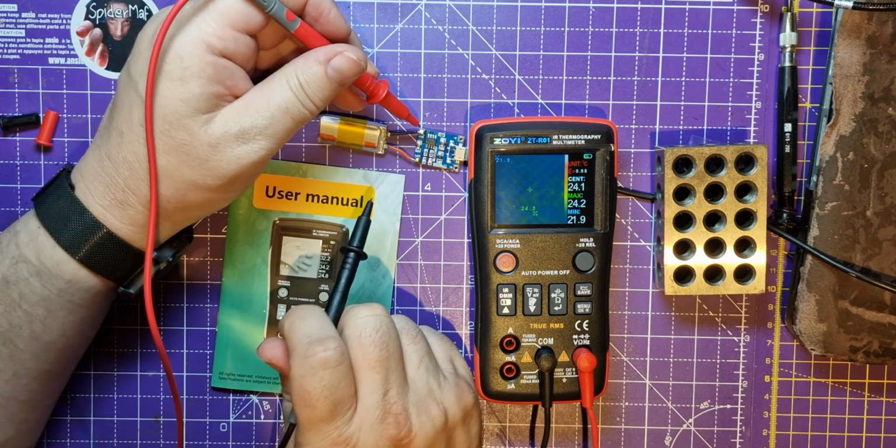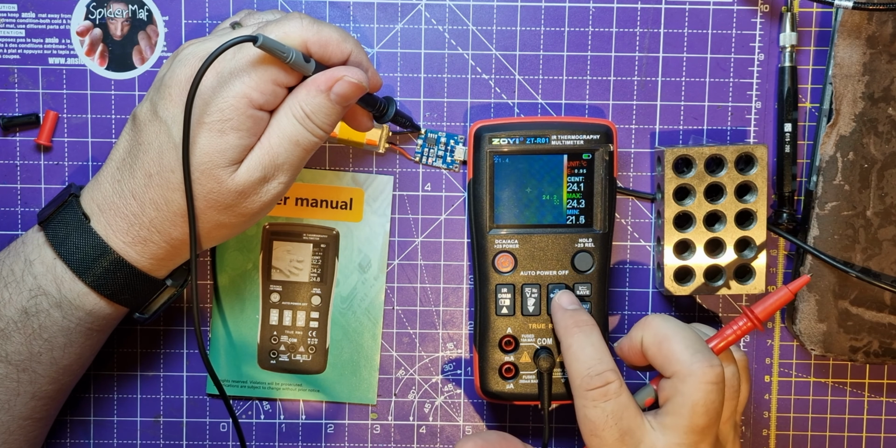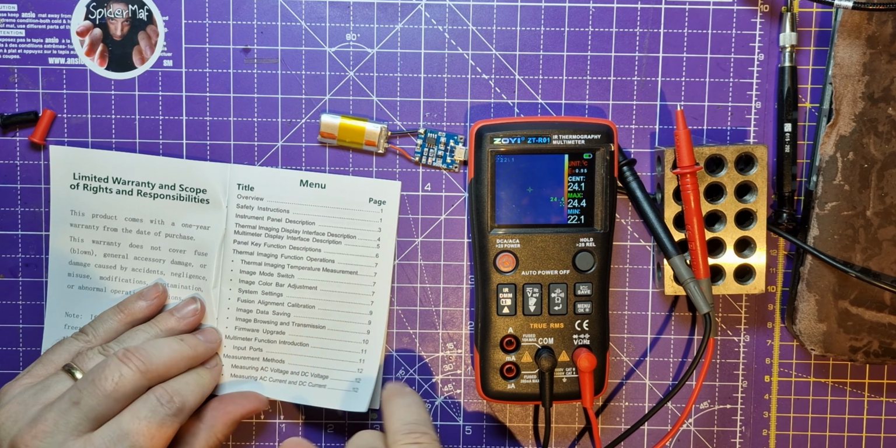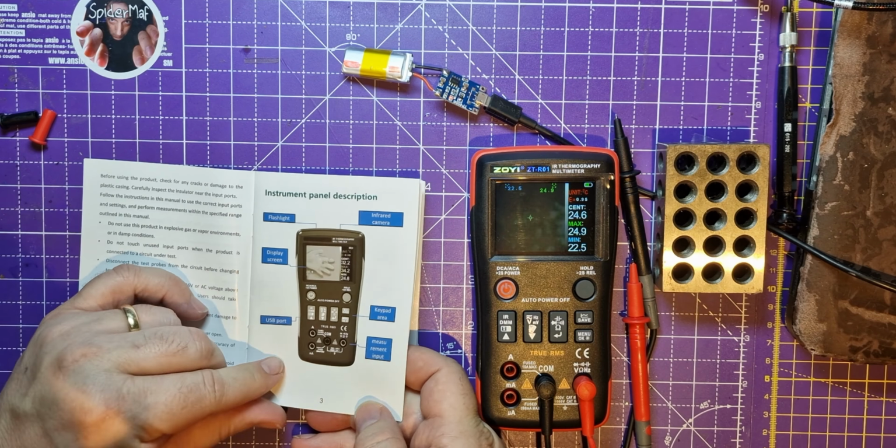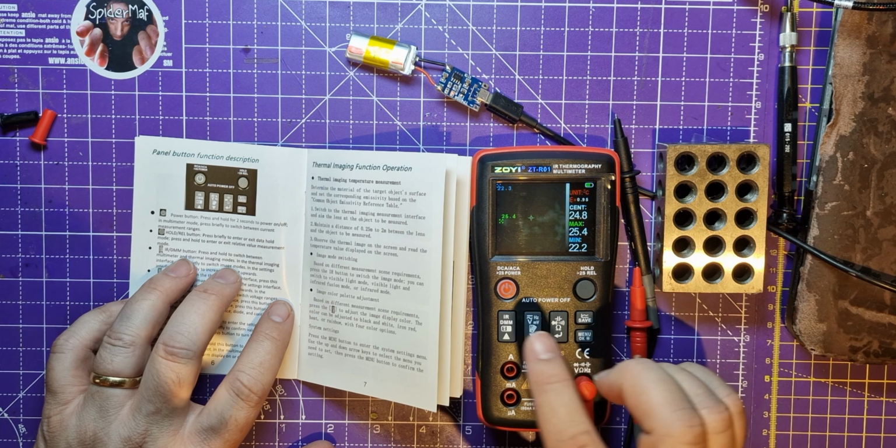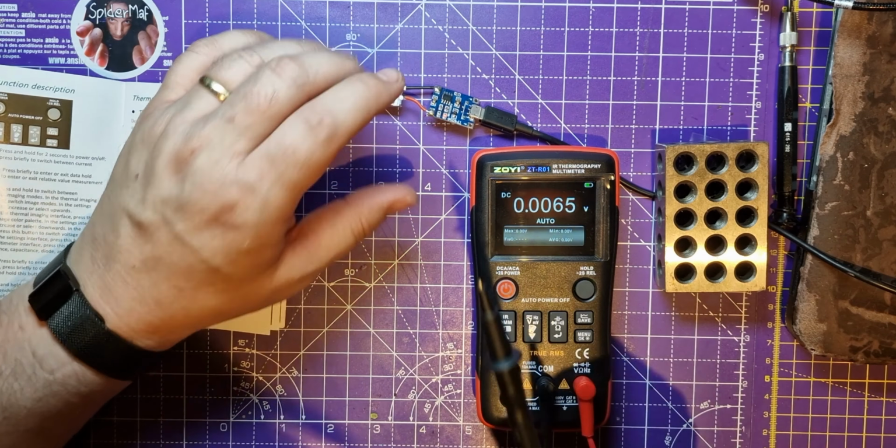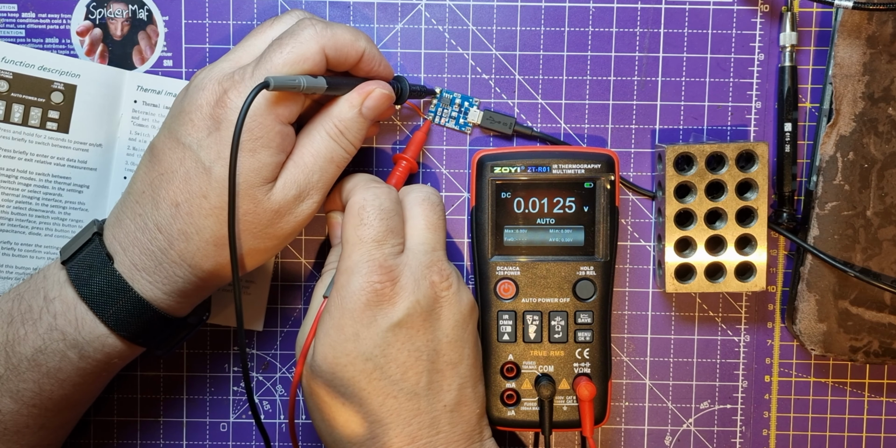But what I wanted to see is what happens if I test for some voltage, whether it does anything. Nothing. How do I? Okay. IR DMM button. Ah, right. Who was screaming at the screen? Right, IR DMM, digital multimeter. Right, let's see whether we get some voltage off this now.